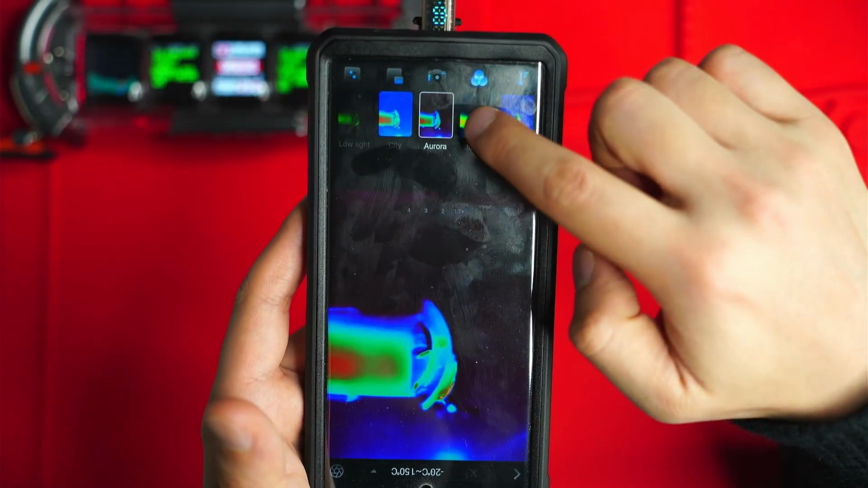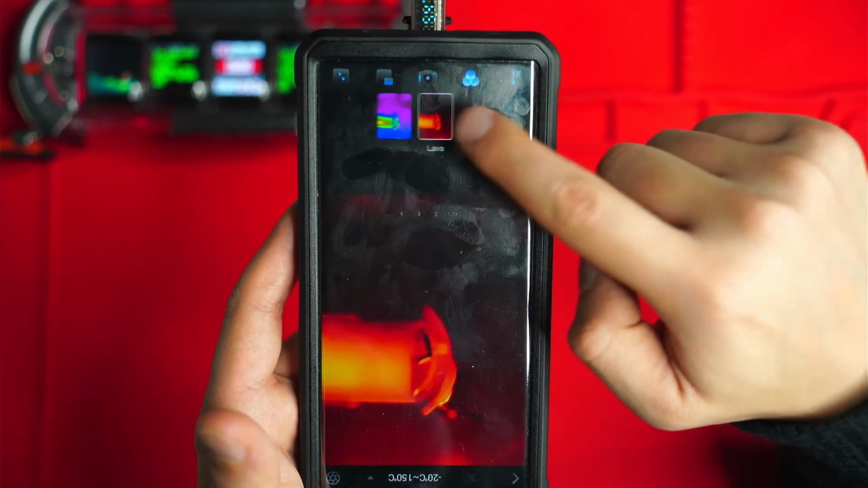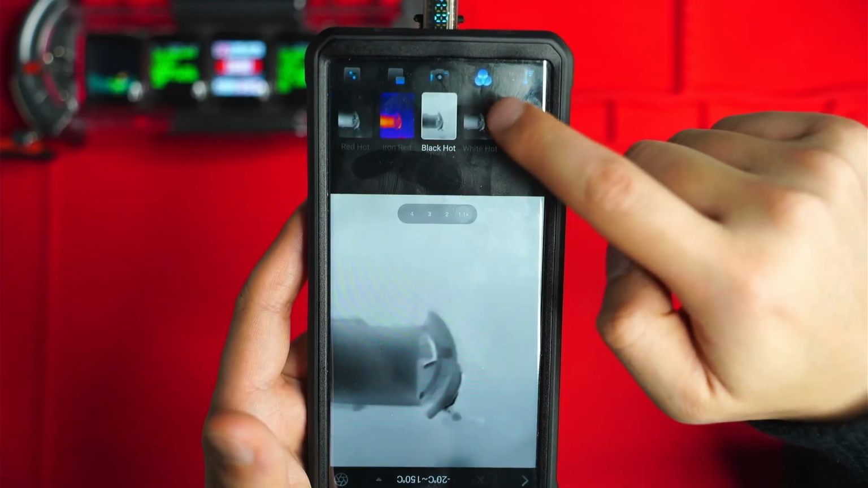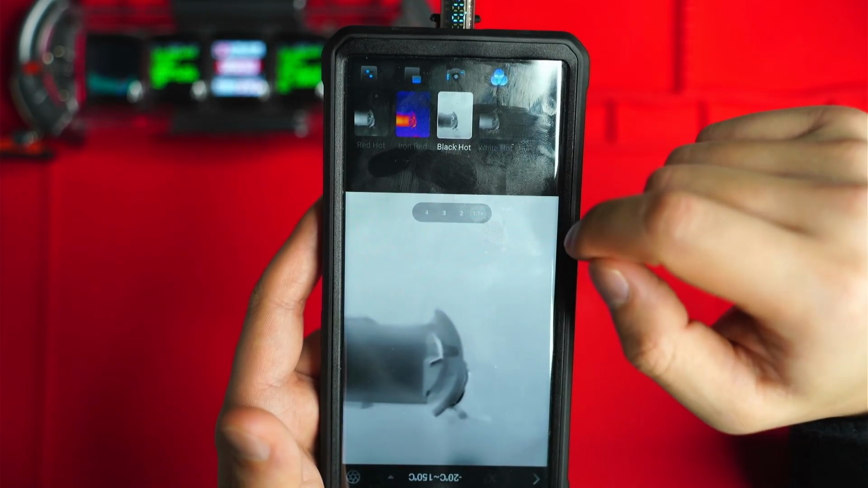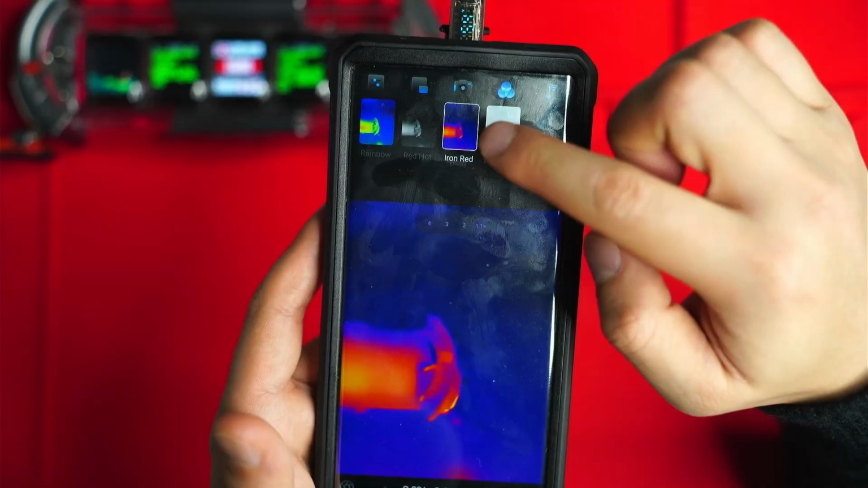Highest temperature, jungle, aurora, city. Now, I don't really use any of these other ones that much. The only ones I really use are the last 3, but some of you might like those. I find that these two here, the white hot and the black hot, are almost like a high contrast type of filter.